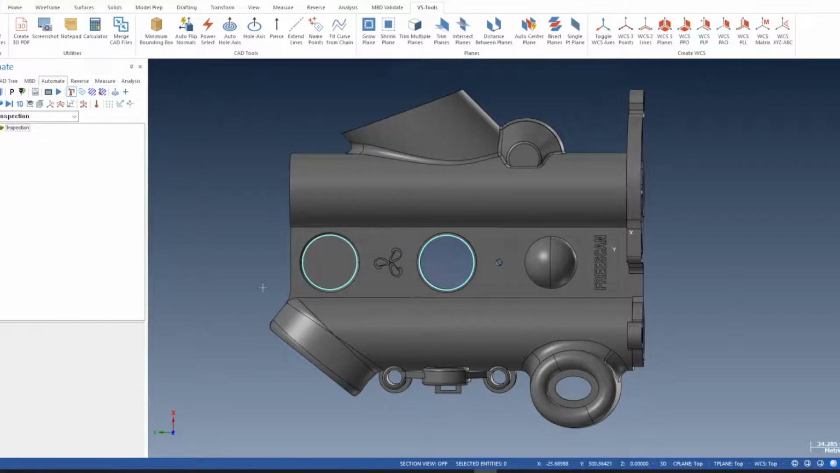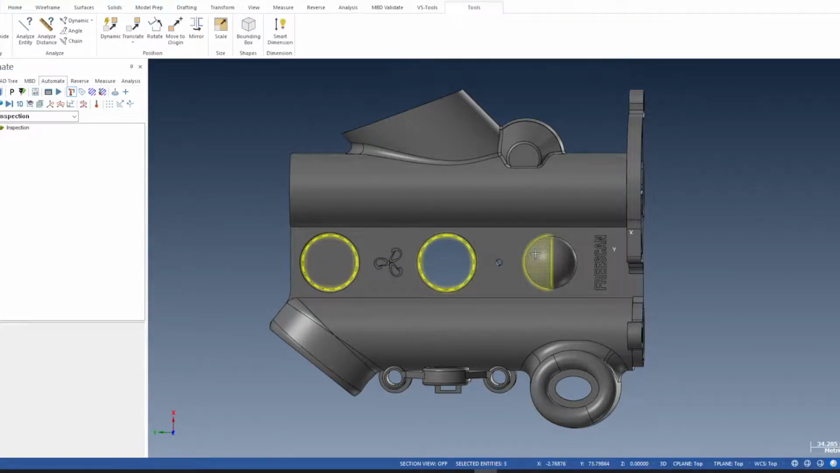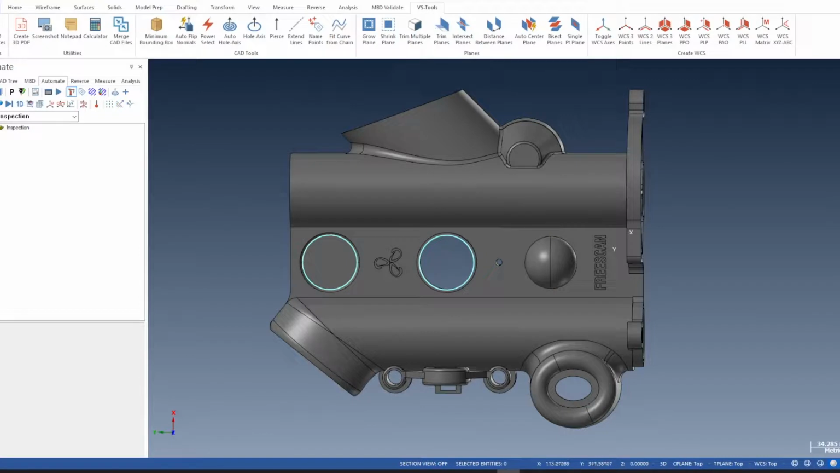Okay, so if I go here, this circle, see the shading change to the wireframe there? I'll click on this sphere and then press enter. So let's add some features.